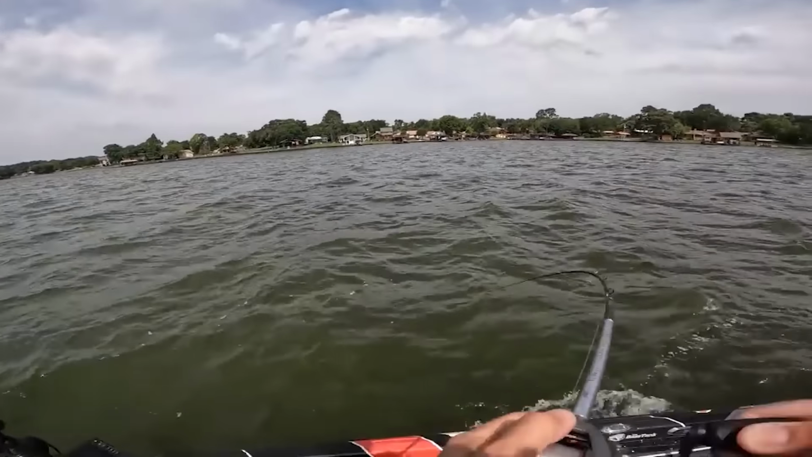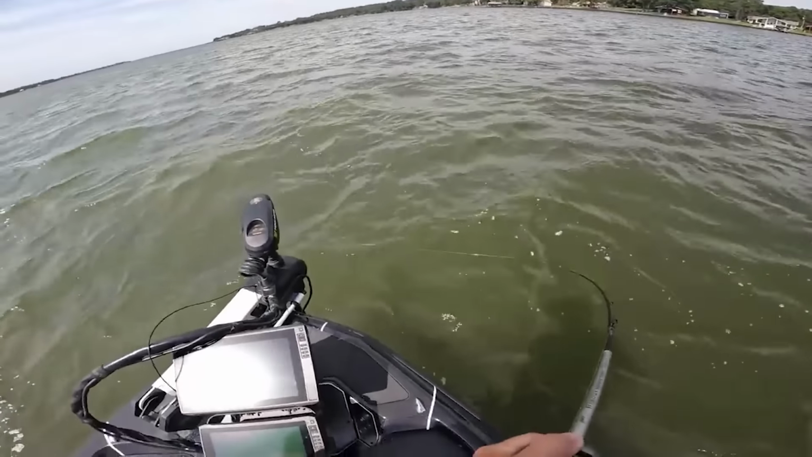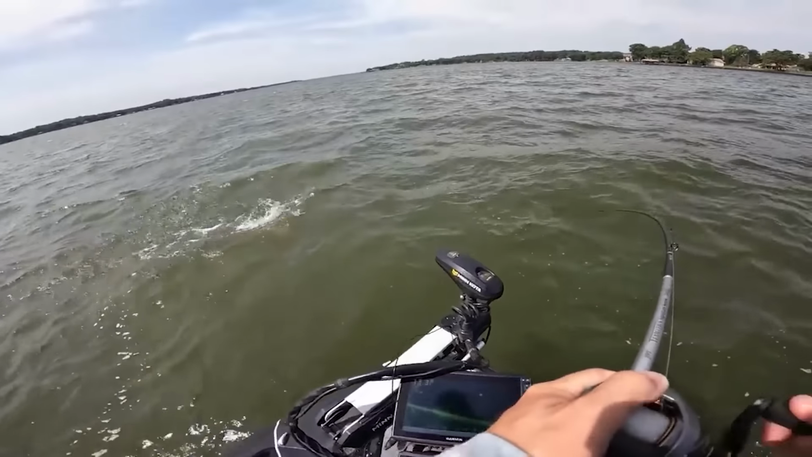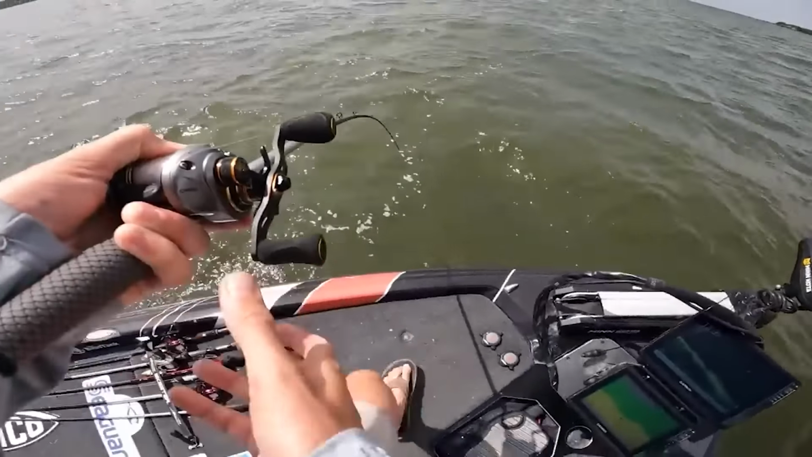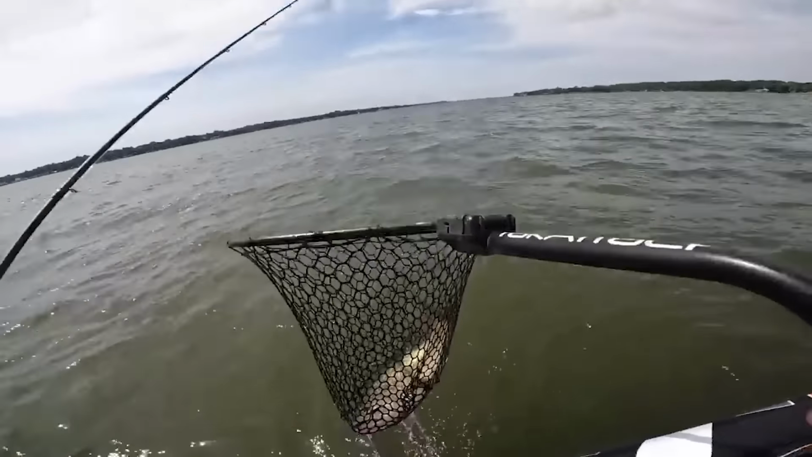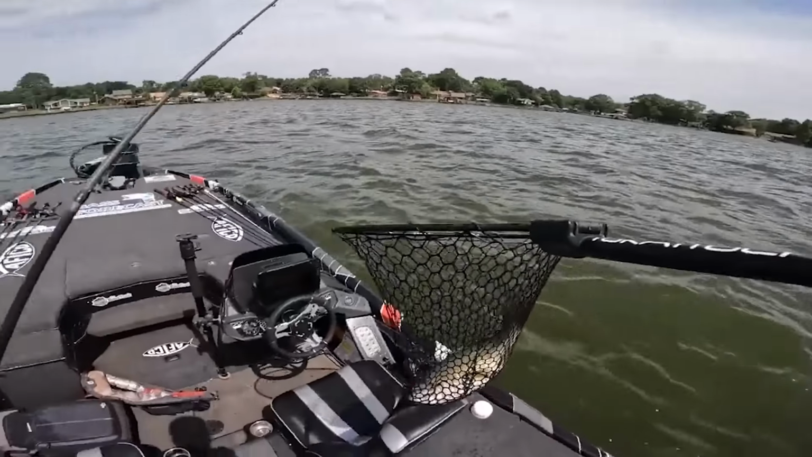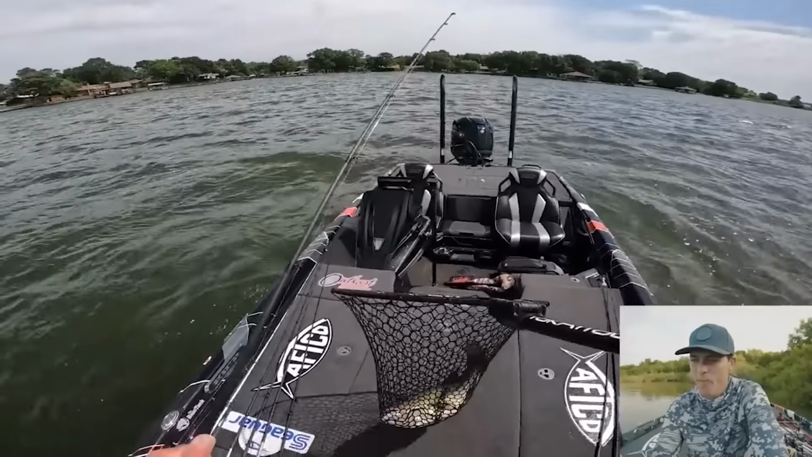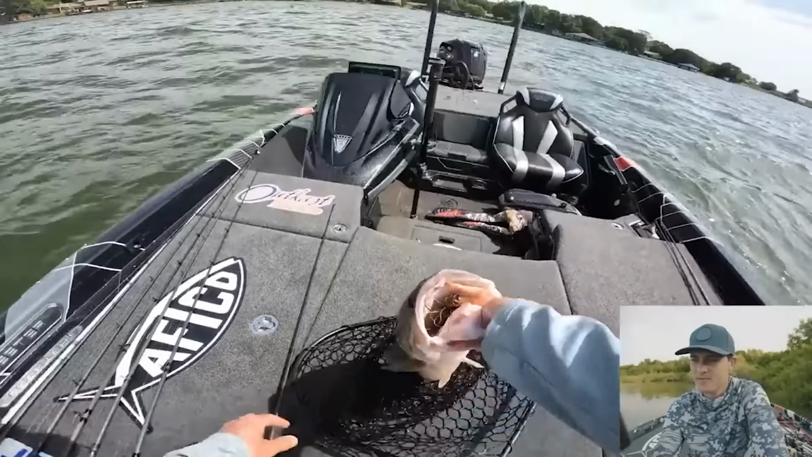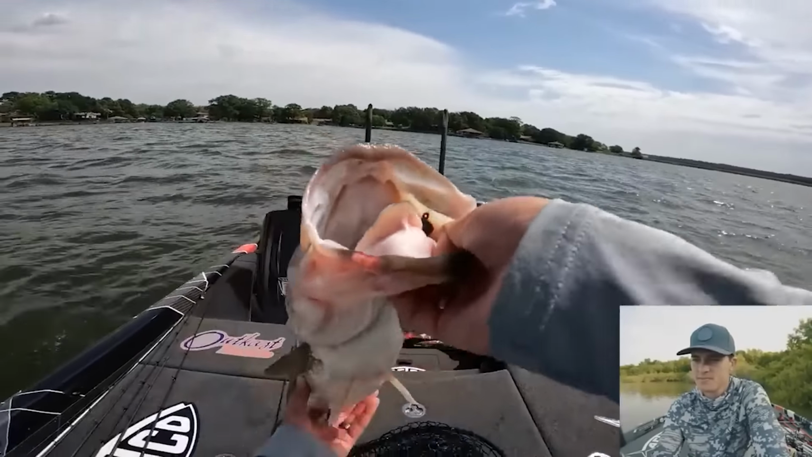Gosh, there's one. There's one. Biggin, yep, biggin. Giant, giant. Oh my gosh. Yes! Woo! 8-pounder, baby! Let's go! That right there, folks, is what I'm talking about. It's a big one. Yes! Maybe not an 8. That one would go 7 again, though.